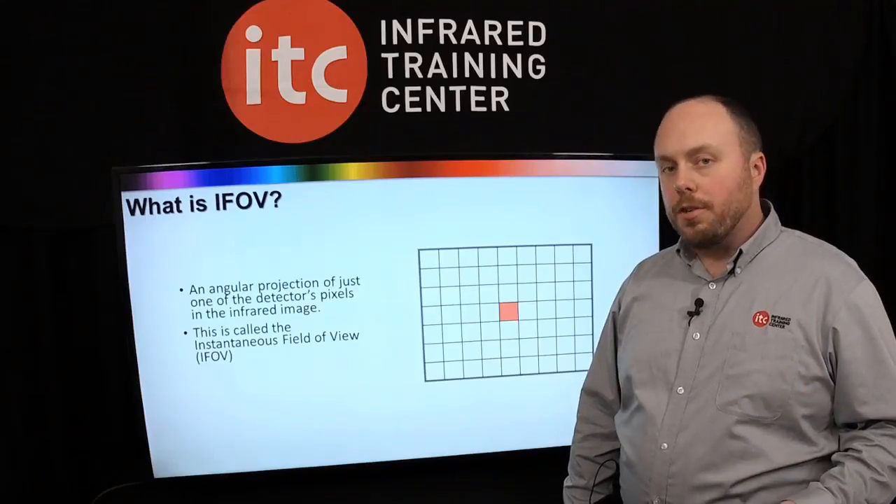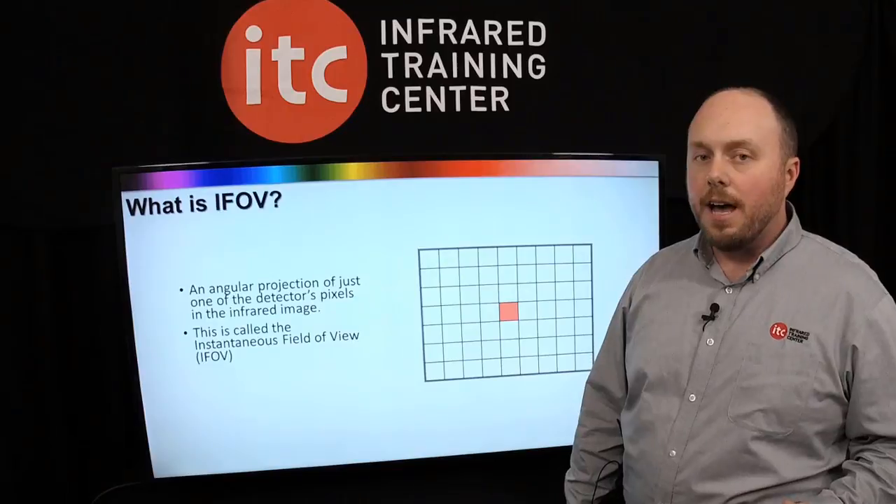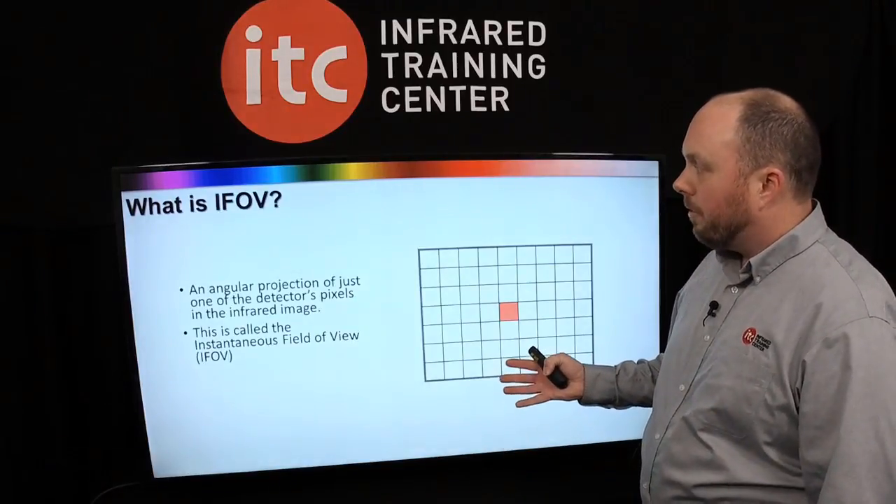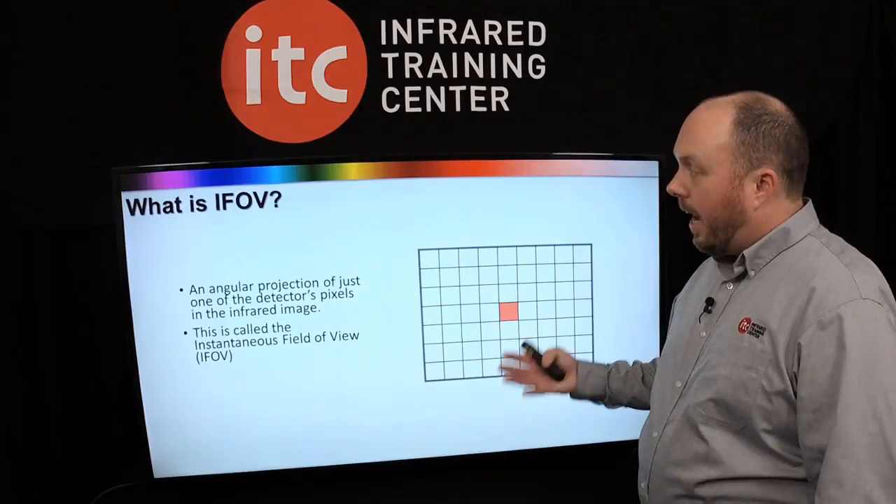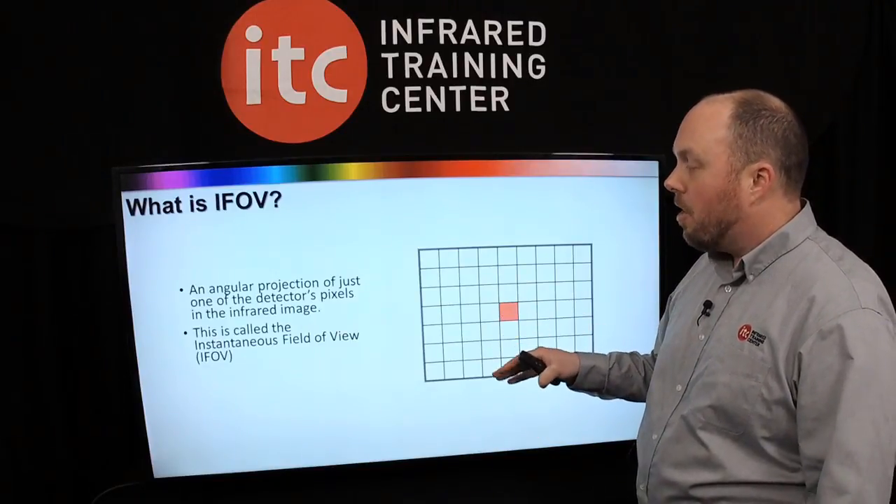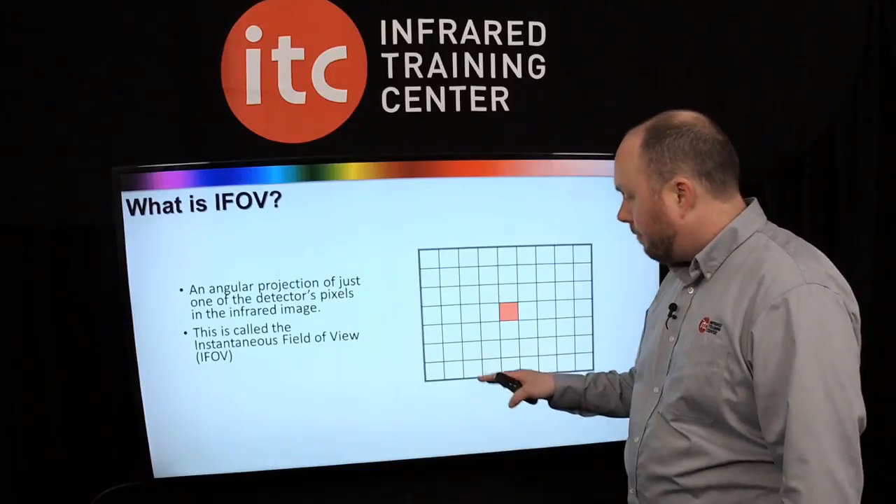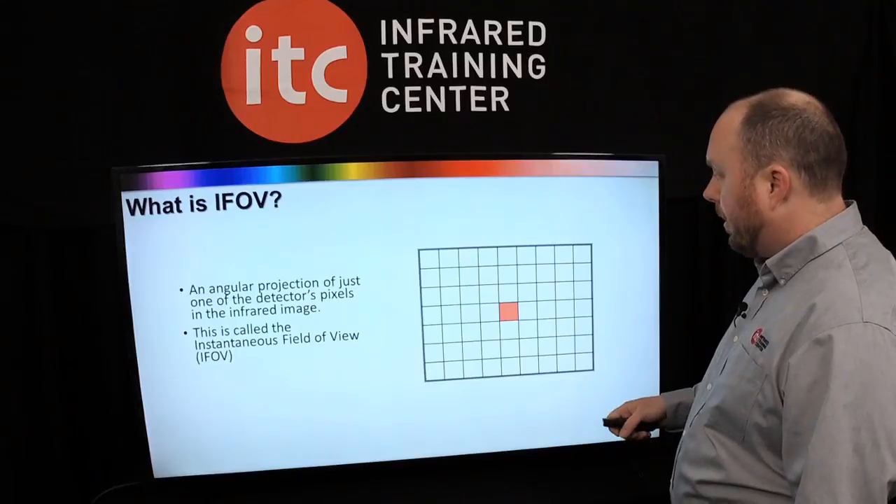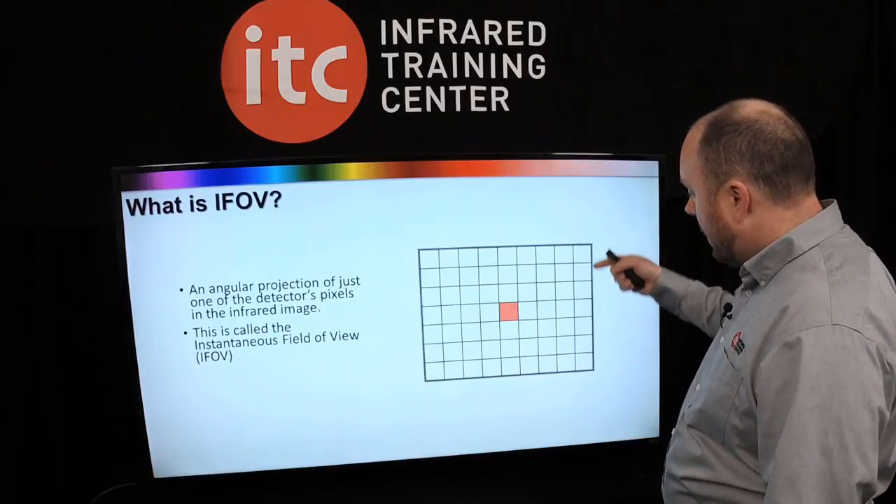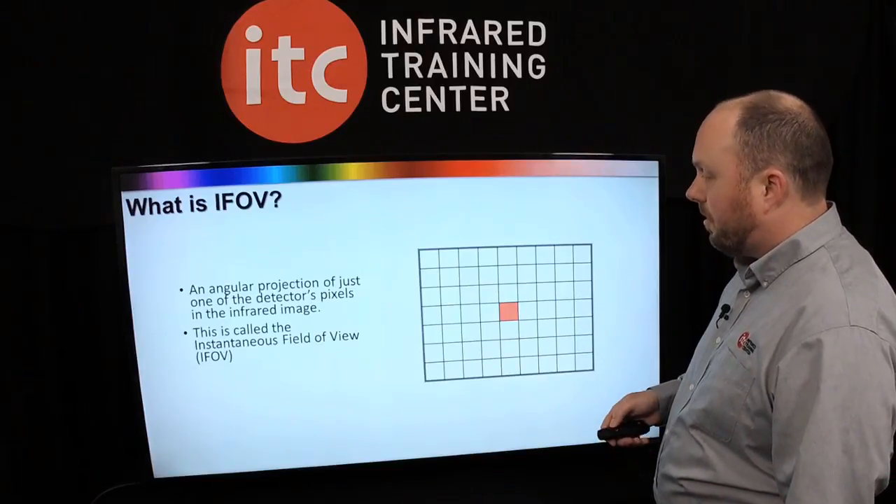Well, what resolution is all about is how much detail can we see of a certain sized object at a given distance. And that's where the instantaneous field of view comes into play here. The IFOV is the projected size of just one of those detectors within the overall field of view. So for illustrative purposes here, we have what would be a 9 by 7 focal plane array. That is, there's 9 pixels across the horizontal and 7 on the vertical. One IFOV is what one of those pixels is seeing.